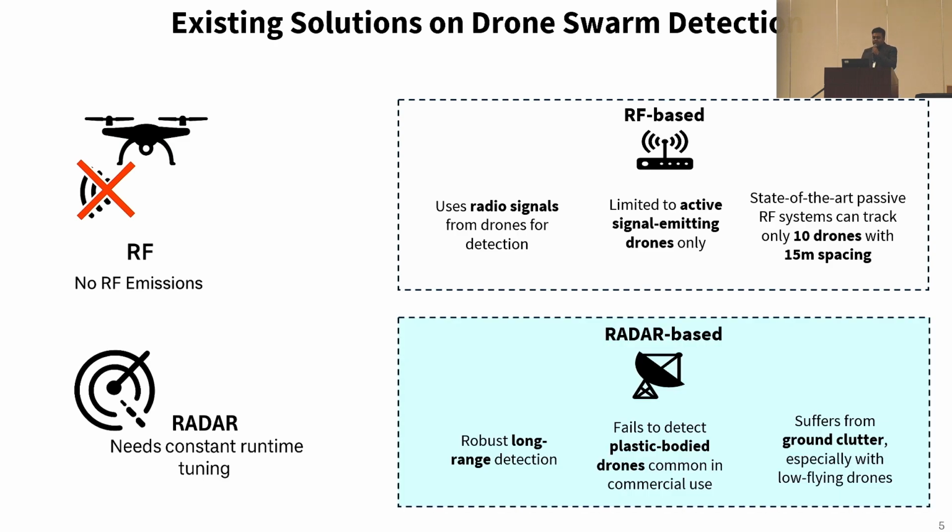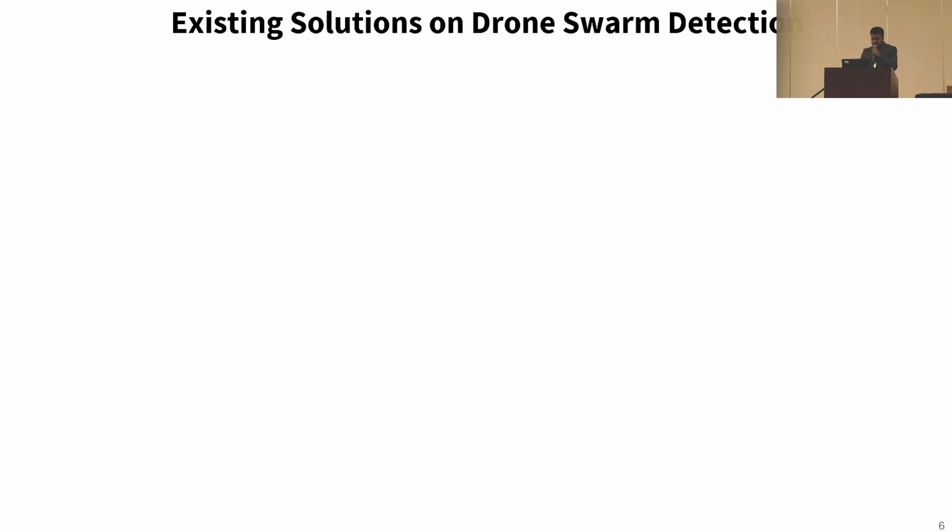Again, there is a radar-based system that does robust tracking and detection for long range, but it fails to detect plastic-bodied drones, which are commonly used nowadays commercially, and also suffers from ground clutter.